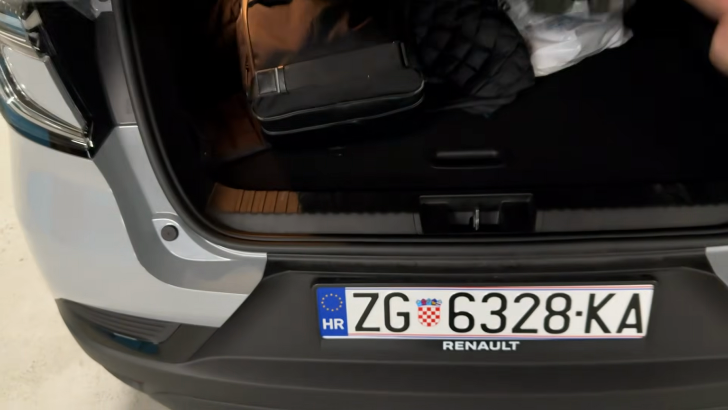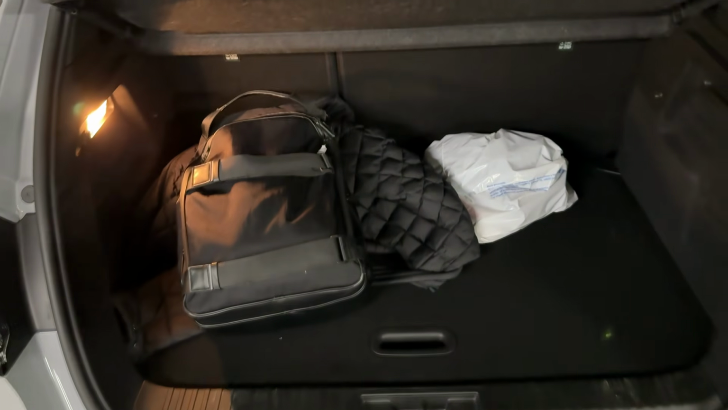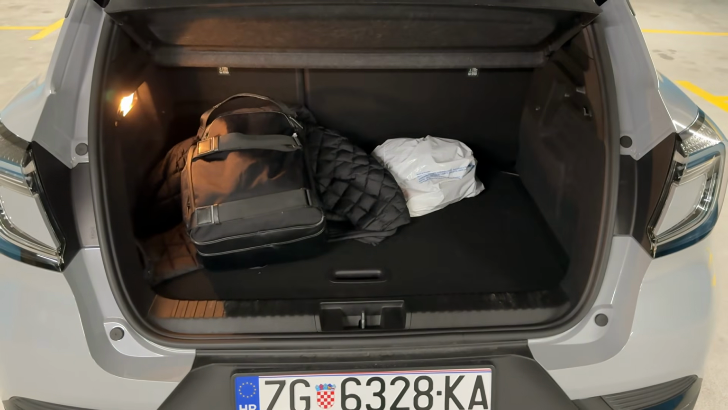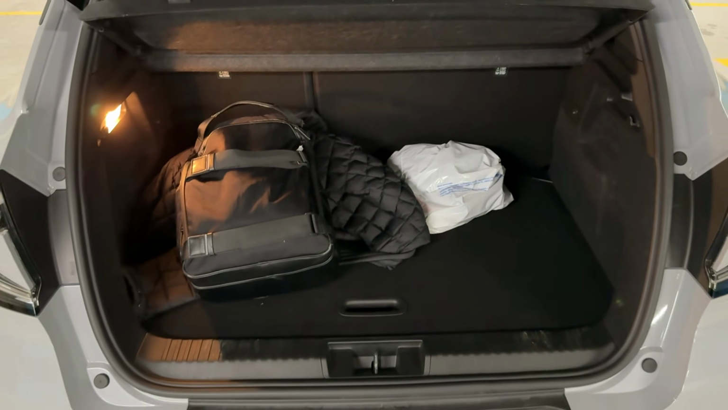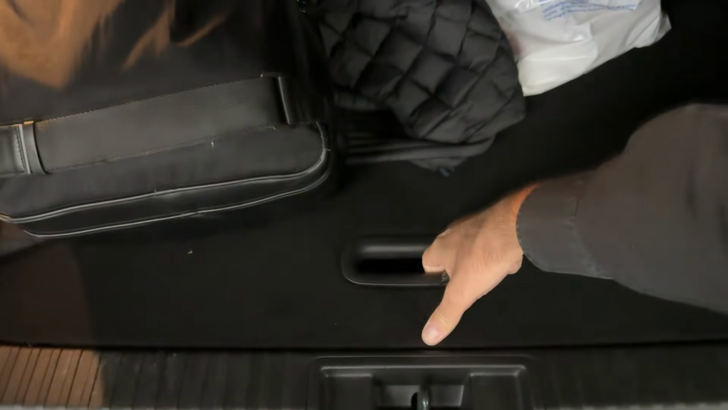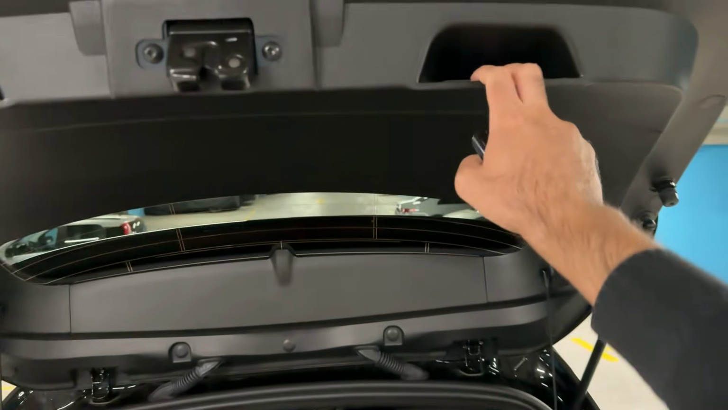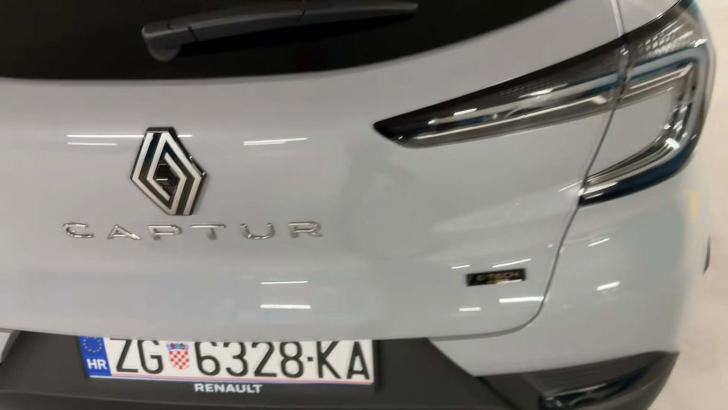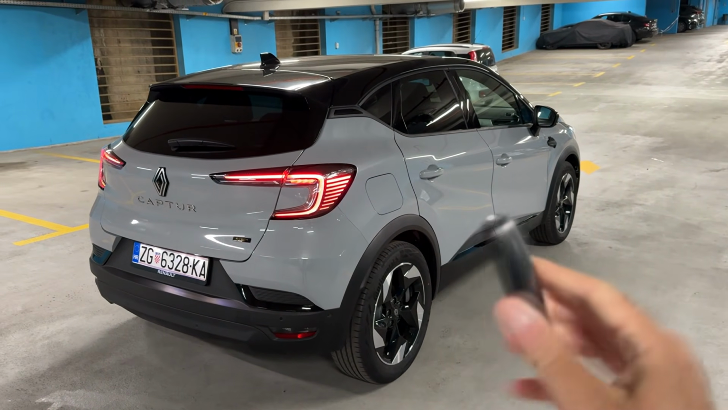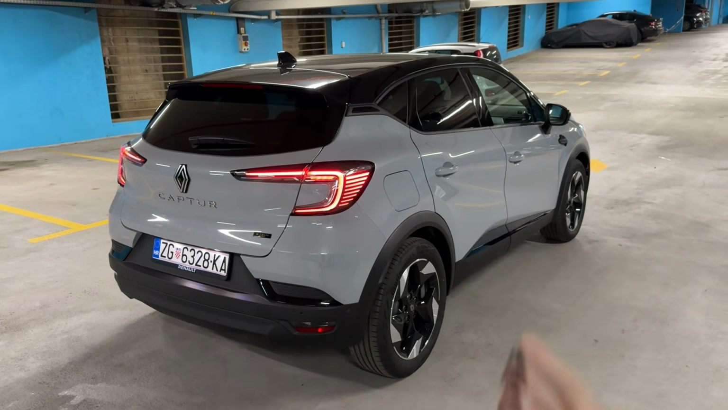Let me just open the trunk. The modular trunk, as the rear bench can be adjusted, offers up to 480 liters in the hybrid and even more in the other versions. So really impressive. And here you can also see the spare tire as well. And now we are ready to go. And you can also turn on the lights here on the button on the key.